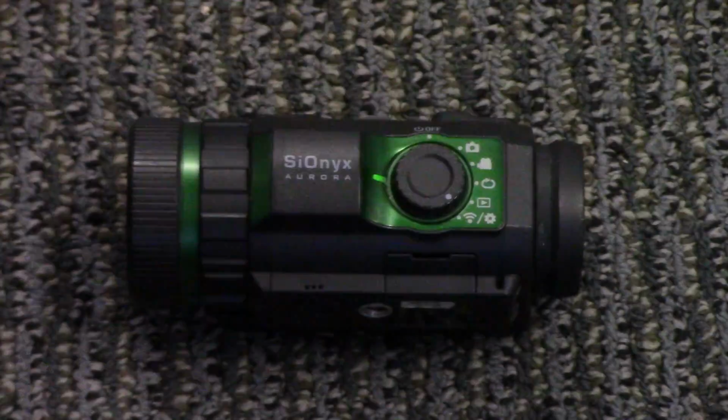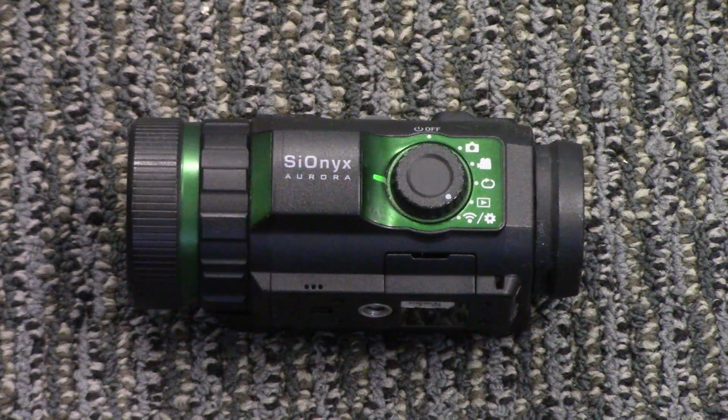And at the 5 o'clock position, we have the menu and Wi-Fi mode. You can digitally connect this to a device such as your iPhone, iPad, Android, whatever, just using the Sionyx app. And basically it lets you see what the camera sees. This is an interesting function. The range is limited. It's not like you could use this in a tactical setting by sending the camera out to your LPOP and have somebody back at your patrol base watching and seeing what the LPOP sees. No, it doesn't have the range to do that. It'd be nice if it did, to be honest.